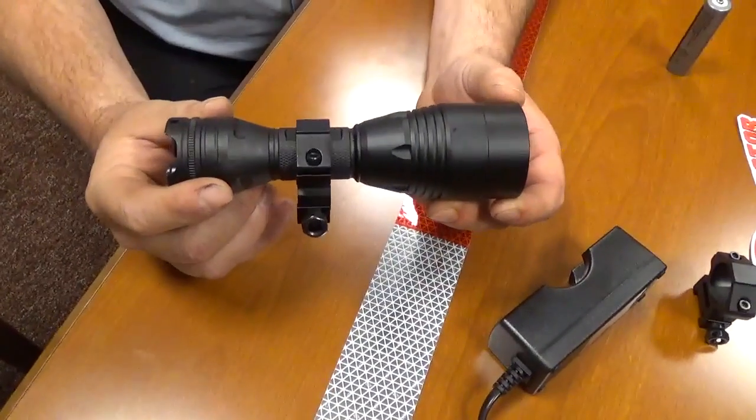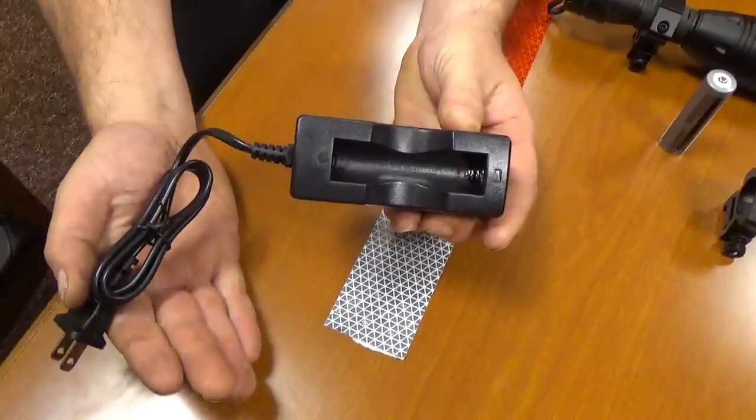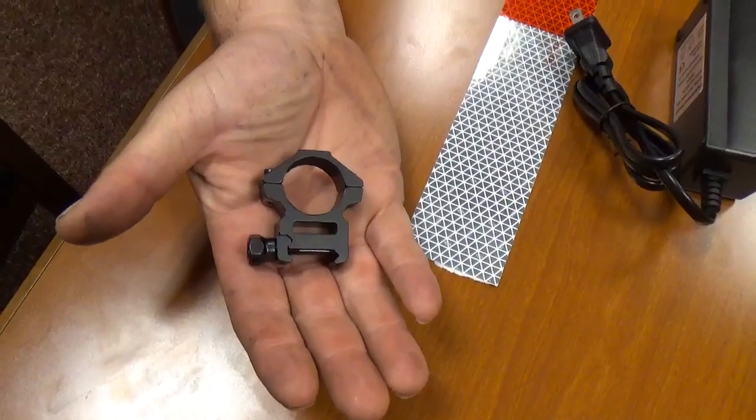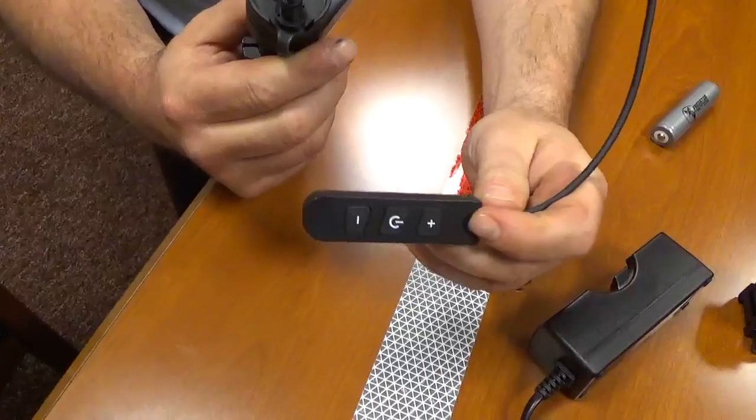When you order this, you get the light, you get the charger. It comes with one battery. This is the mount it comes with, a Coyote Picatinny or Weaver rail. We've already got a mount on there because that's actually the light I use every day. It comes with the intensifier switch, and it comes with this neat sticker, Predator Tactics.